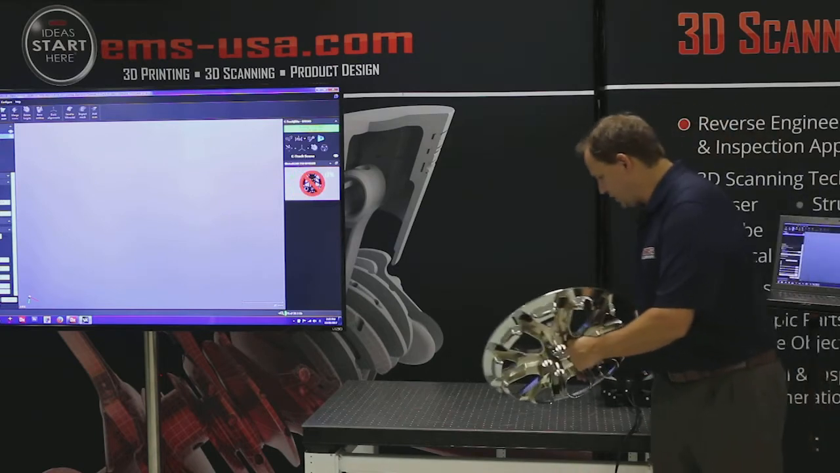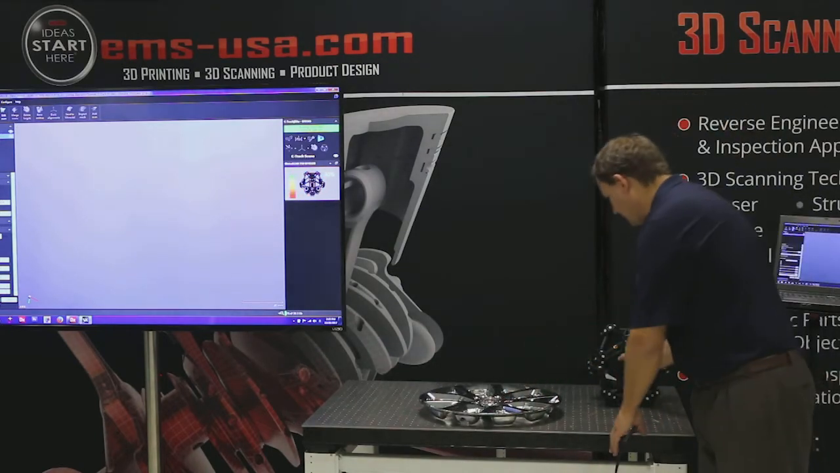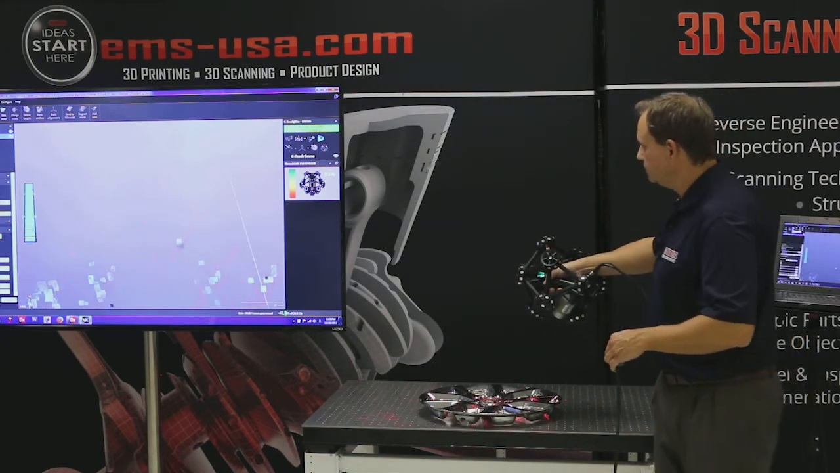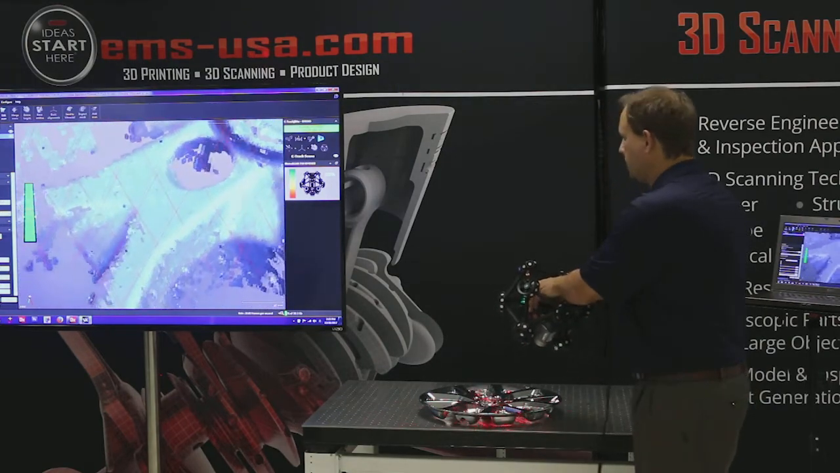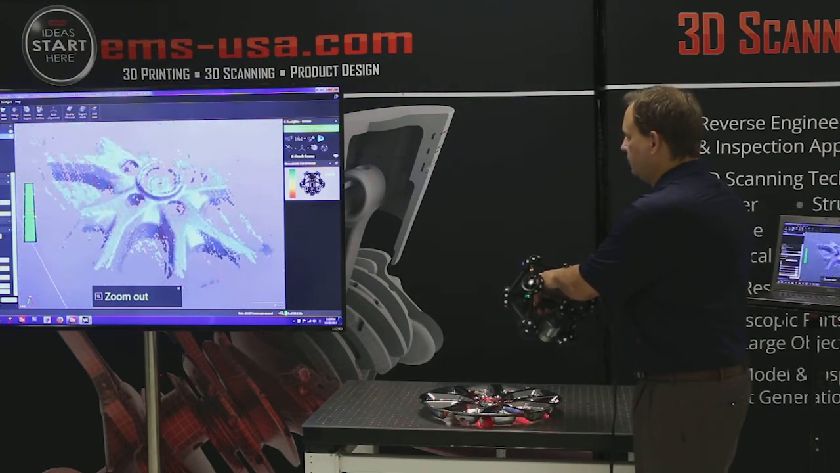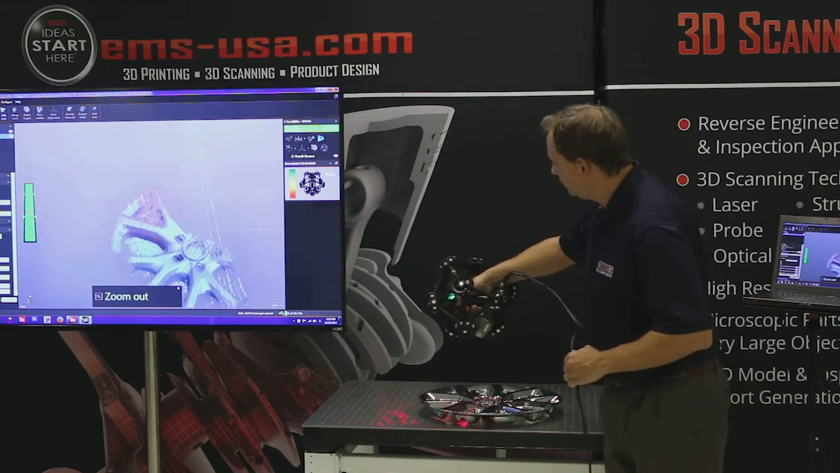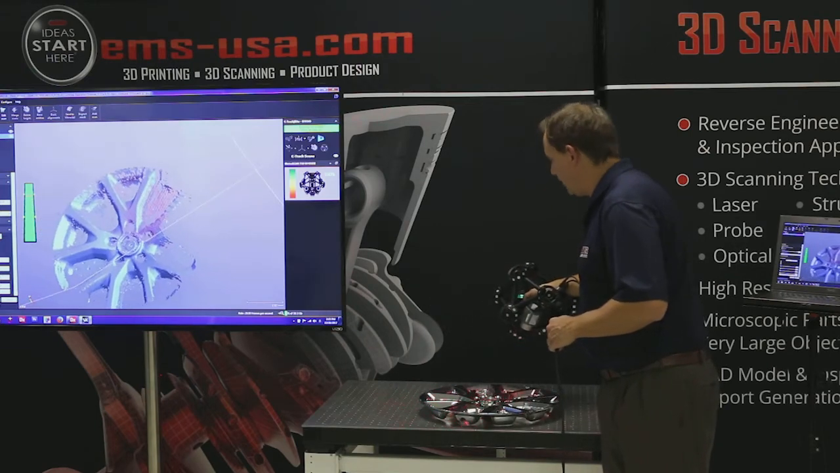So let's put this down, and I'm just going to use the static mode for this and watch what happens here. And let me zoom out a little bit, I was kind of zoomed way in, there we go, okay? So this is scanning chrome, okay, without any surface treatment at all.